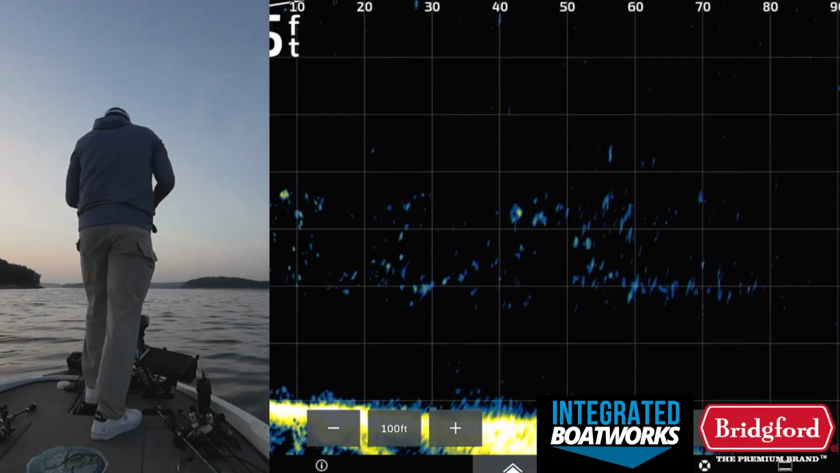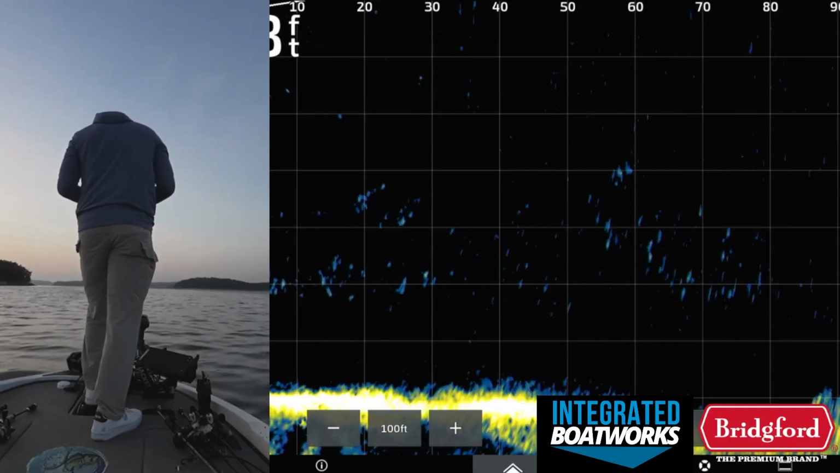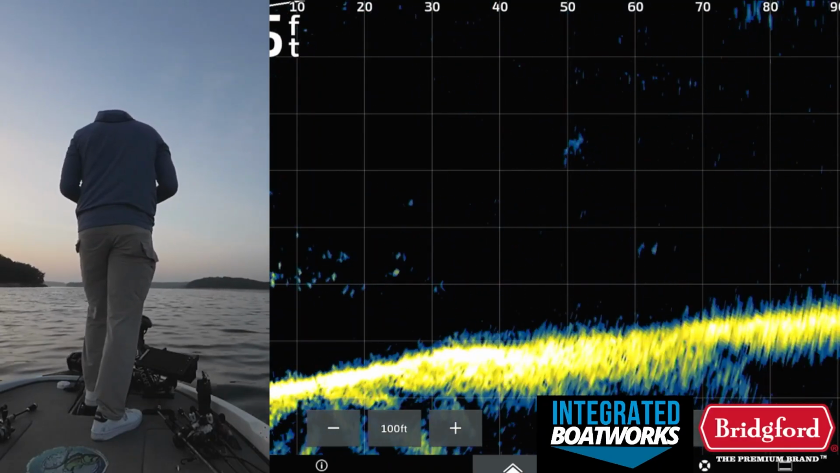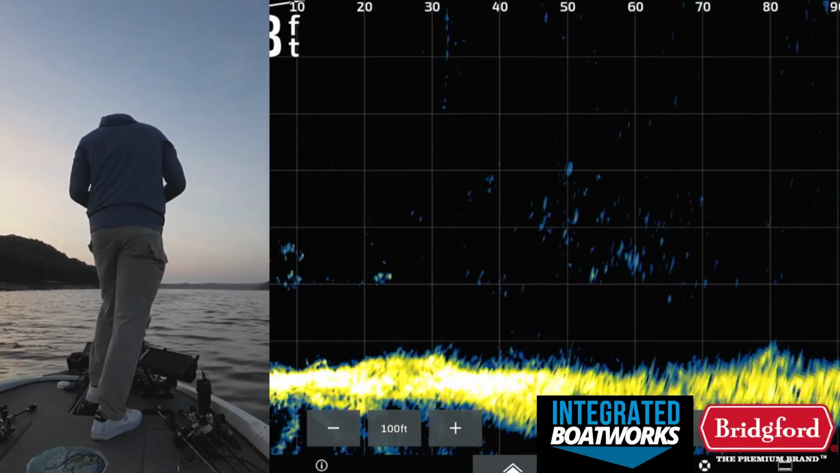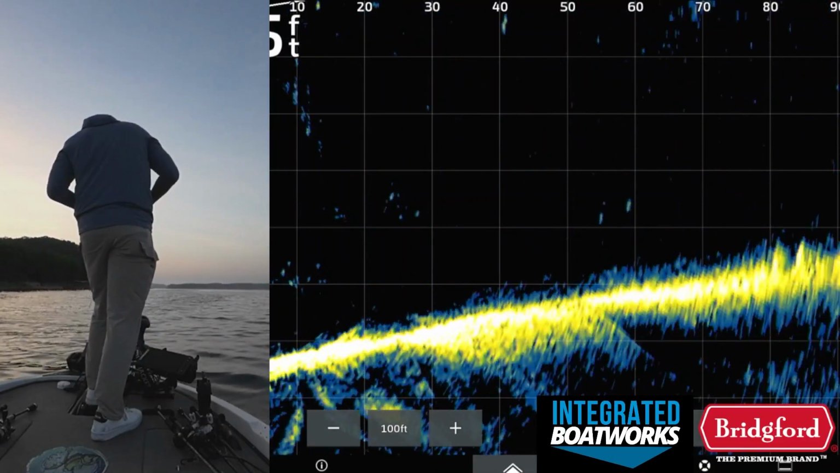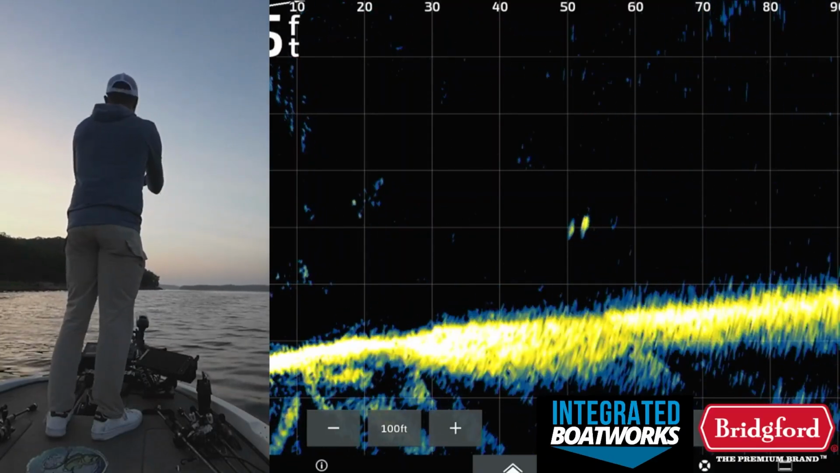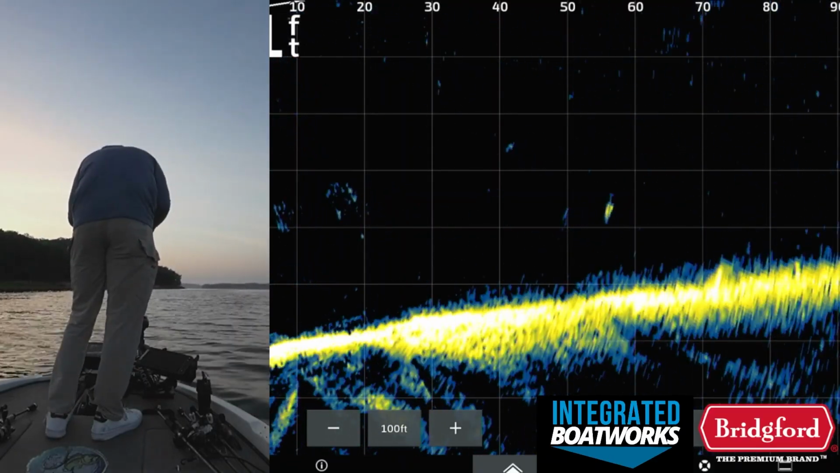Yeah, we're on the good settings. Okay. I'm just learning this new transducer, so my Livescope settings aren't ideal at the moment, to be honest. I'm trying to get everything dialed in. But there's some fish that are kind of roaming. Like there's 3 right there. Those are bass at 50 feet. They're roaming around this point.